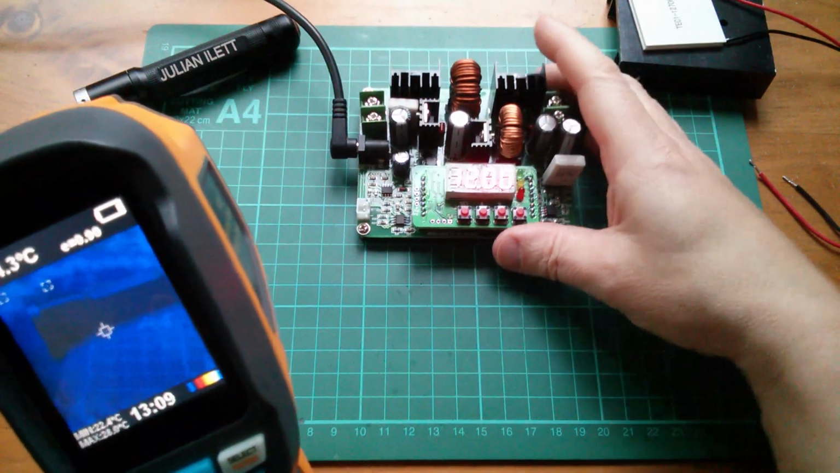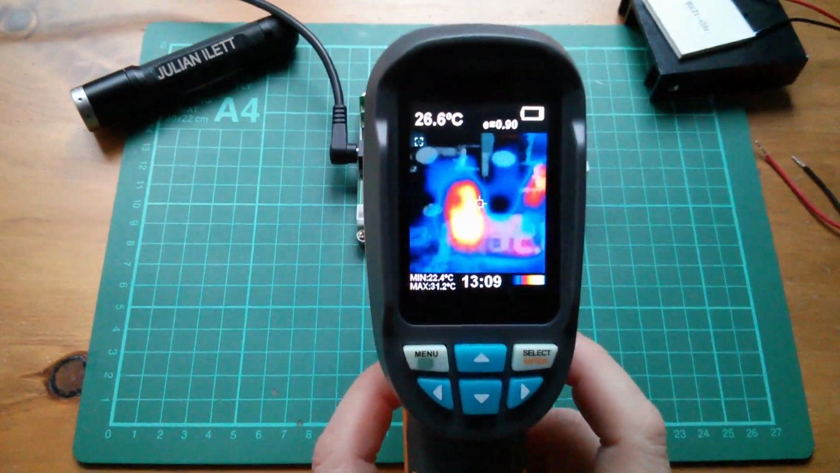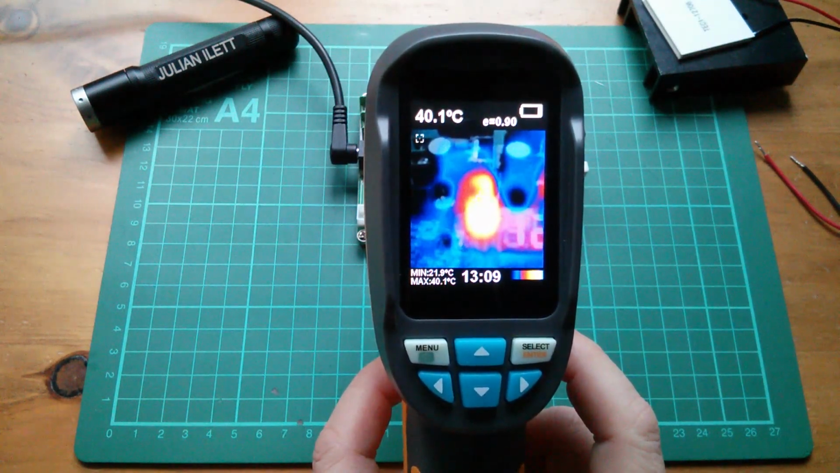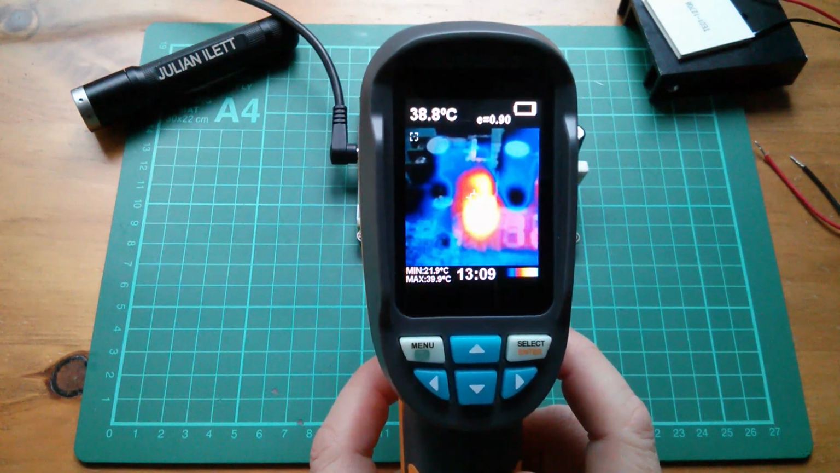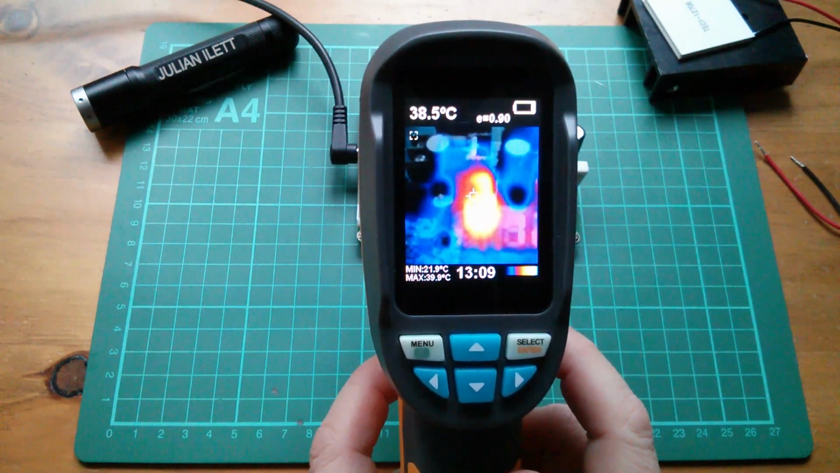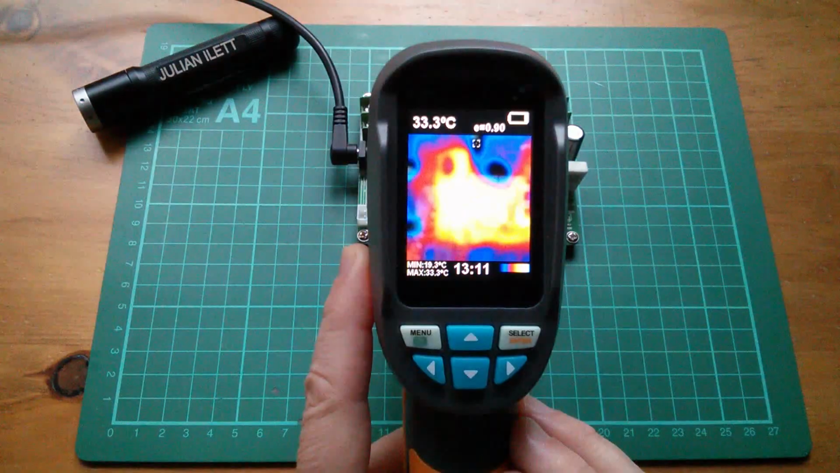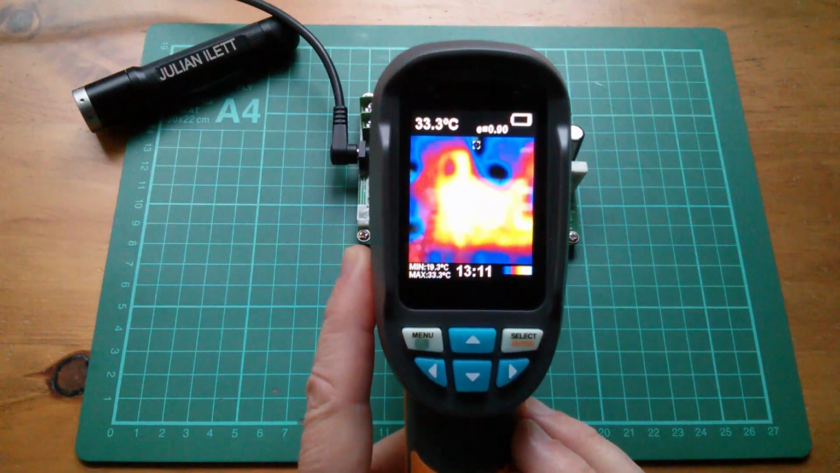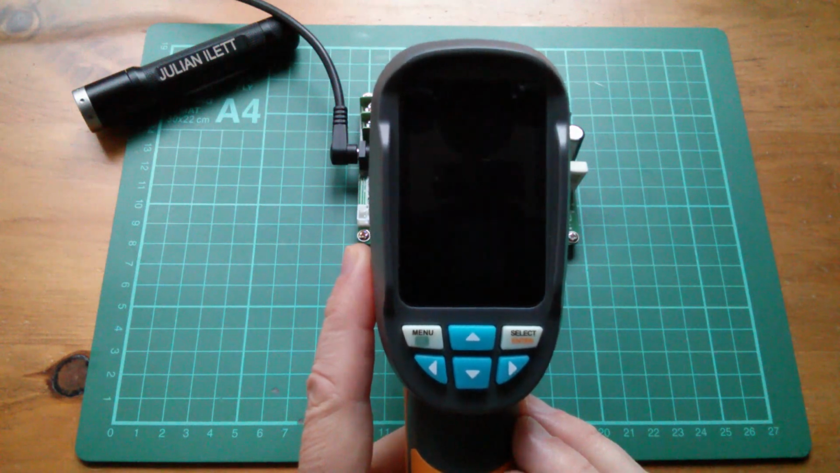I mean, you can't see from this power supply how warm it is, but with the thermal imaging camera, if we go to that hot spot there, we can see that that's at about 40 degrees, whereas the coldest parts of the power supply are at about 20 degrees. That's assuming I've got my emissivity number correct. And it's just switched itself off because it thinks that the batteries are depleted. There it goes. Low power, 5, 4, 3, 2, 1, and off.